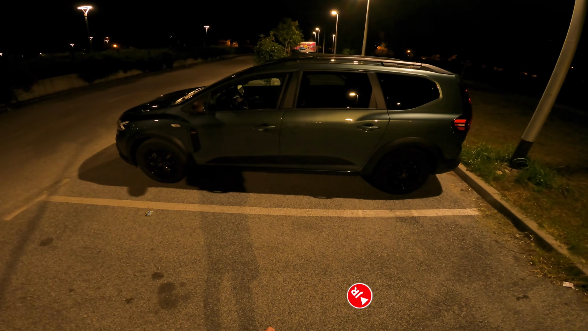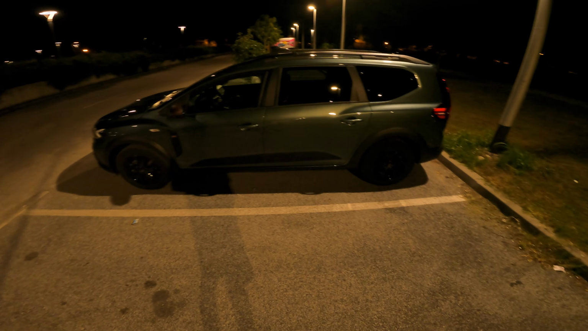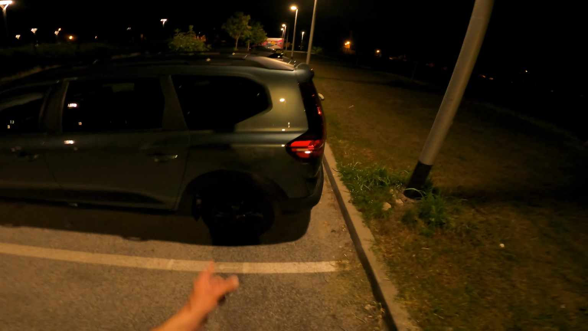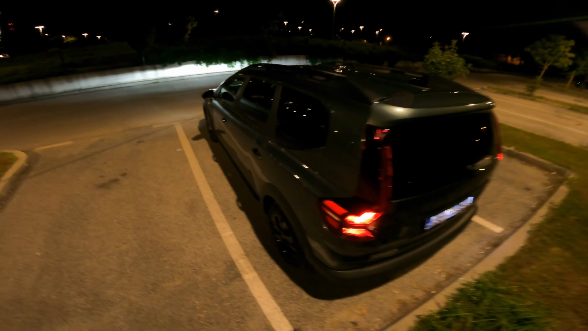Now this is a pretty good looking spec. This green color, it's a dark metallic color, it looks really beautiful with these copper details. Black alloys. And even for a budget car, it looks really nice. I like the tinted windows on the rear. Now, just to show you the rear here, that's that.